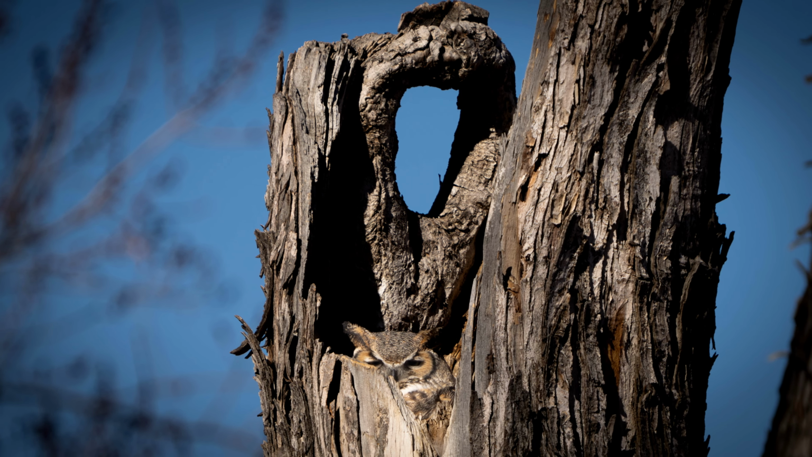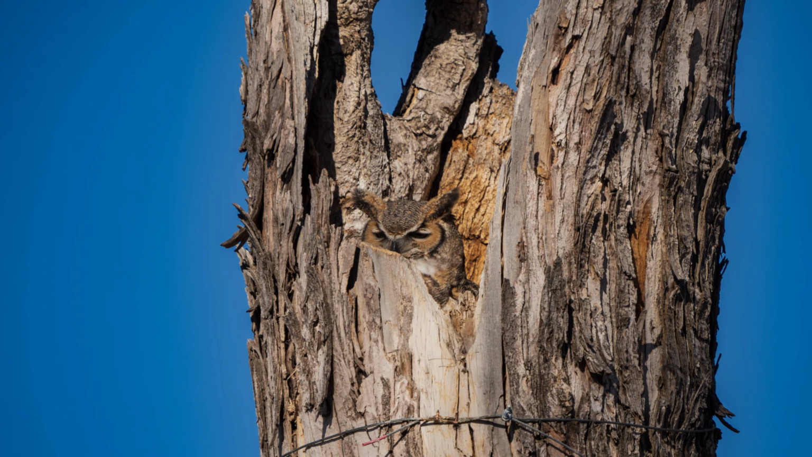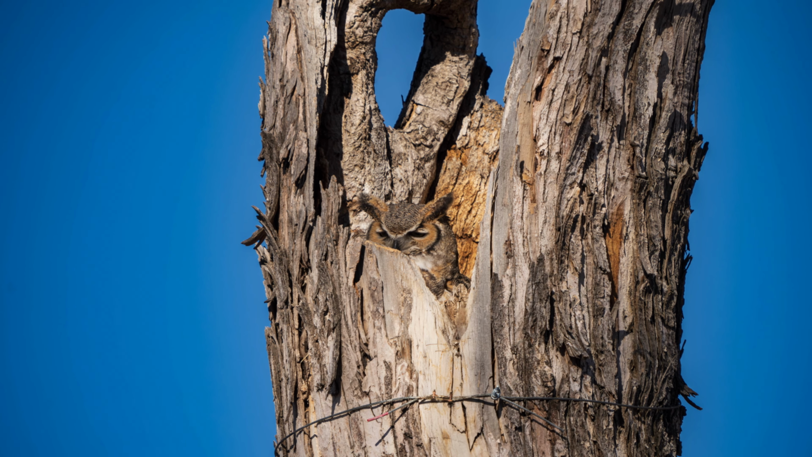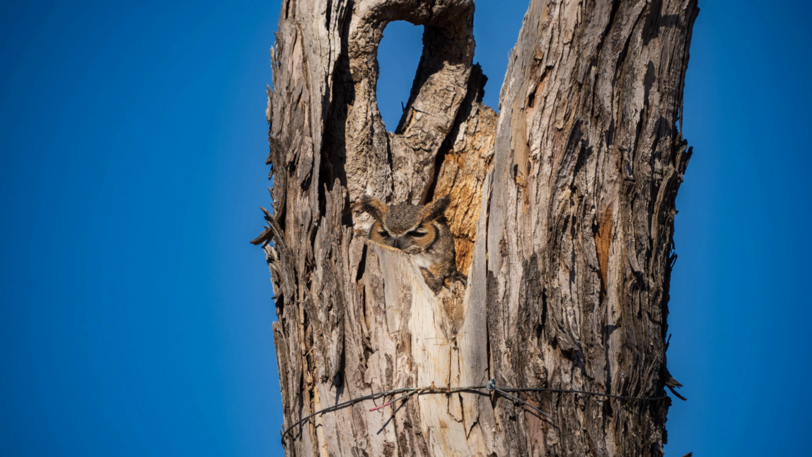We had done a good job testing to make sure the thermal could see owls during the day, but now I was about to put it to its ultimate test to see whether it could see owls in the pitch dark. Good morning. It is 3:18 a.m. My alarm has just gone off because these are the things that I would do to try to go see an owl. So let's get to it.